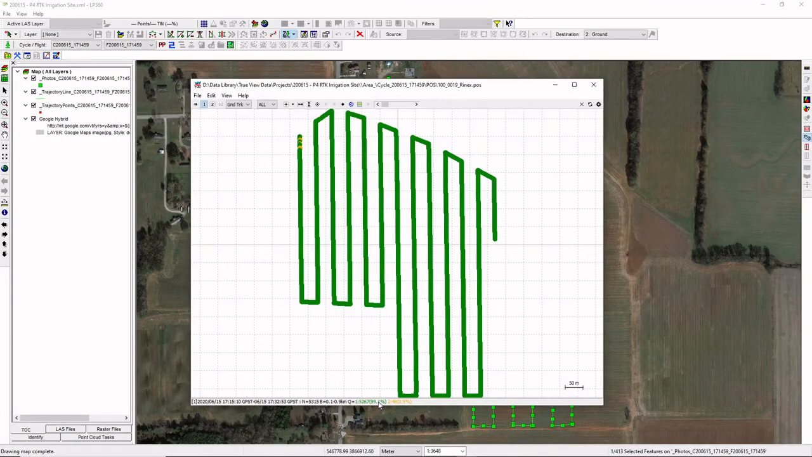Now, of course, what we're looking for is 100% Q1. Q1 is the best result. It means we got a correct fixed solution, and typically we're going to have that position within 2 centimeters or better accuracy. So we're looking for green, of course, and ideally 100% green across our entire trajectory.